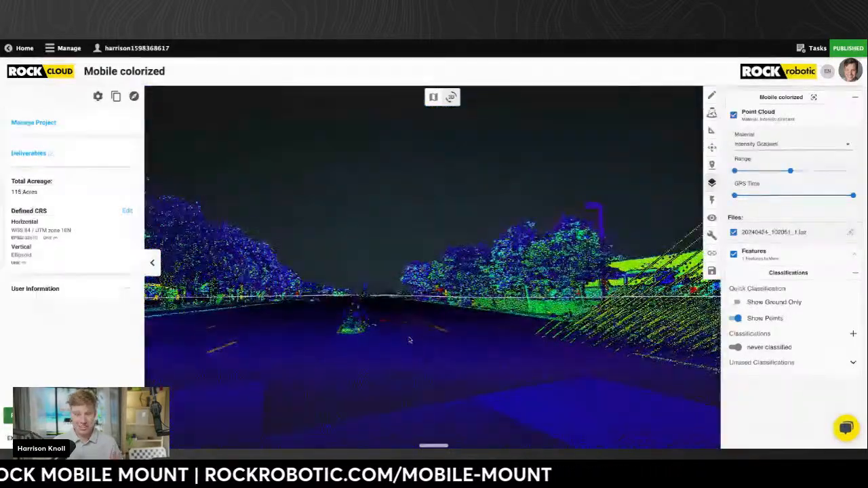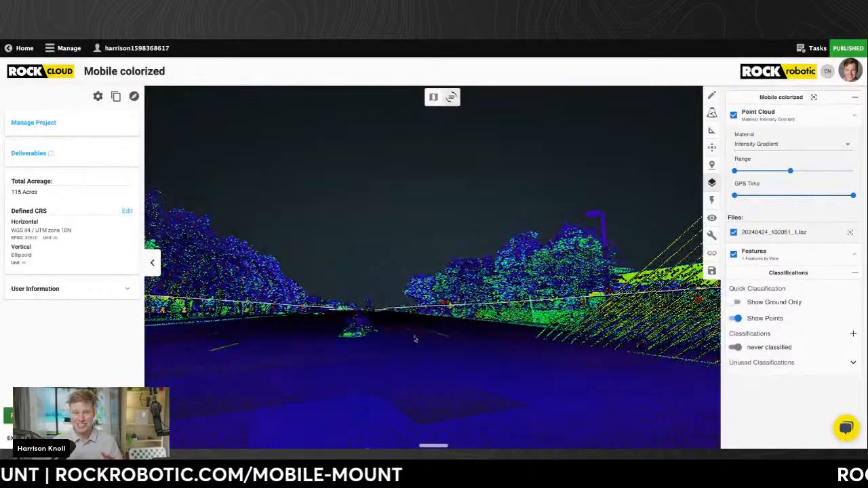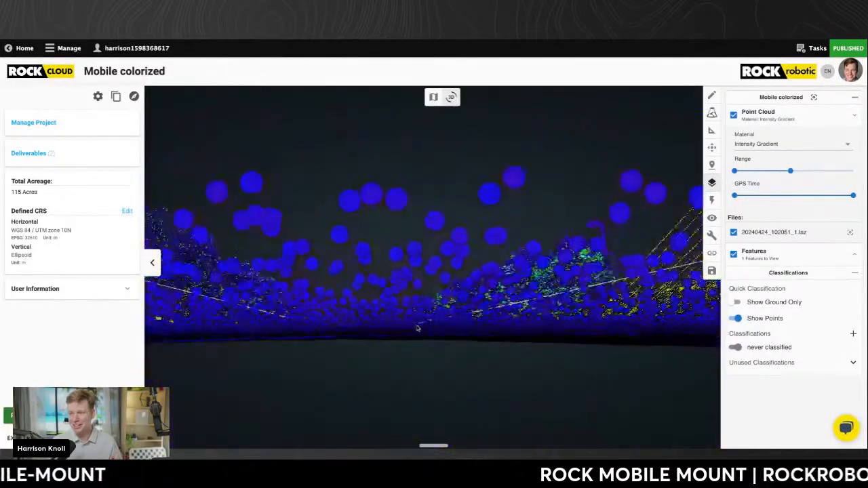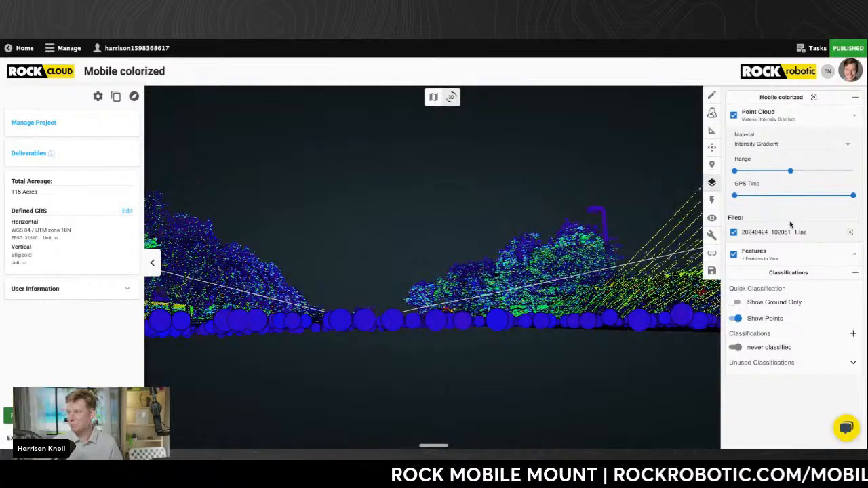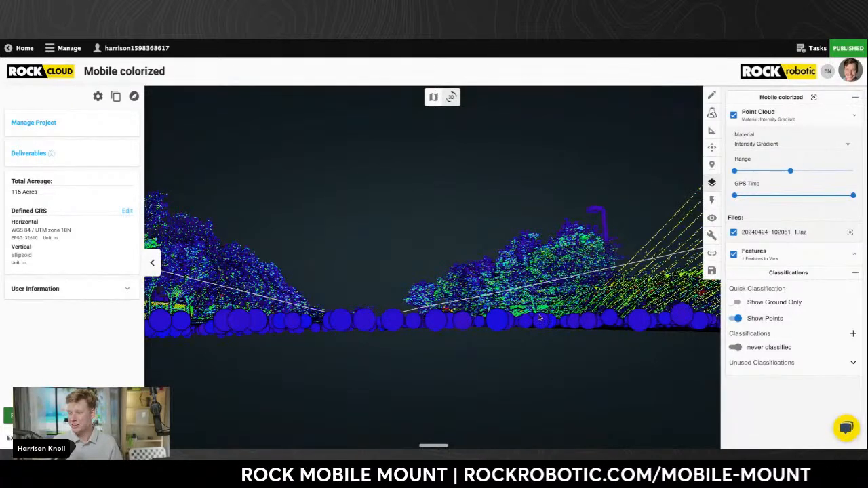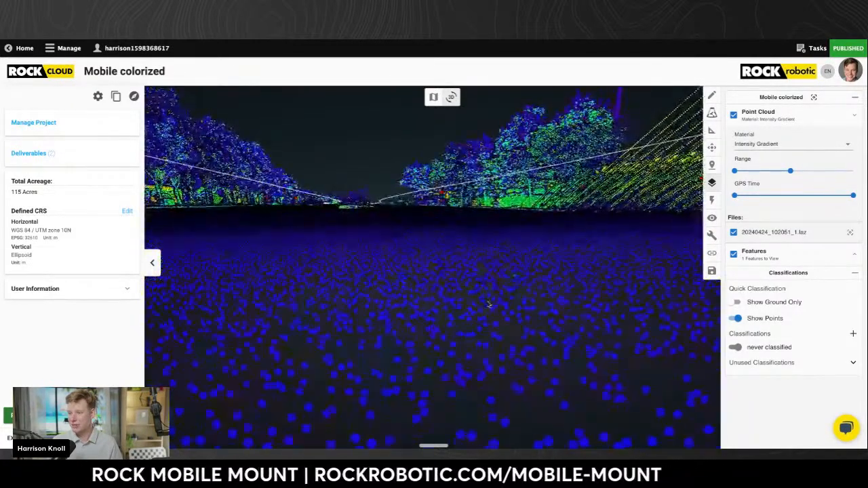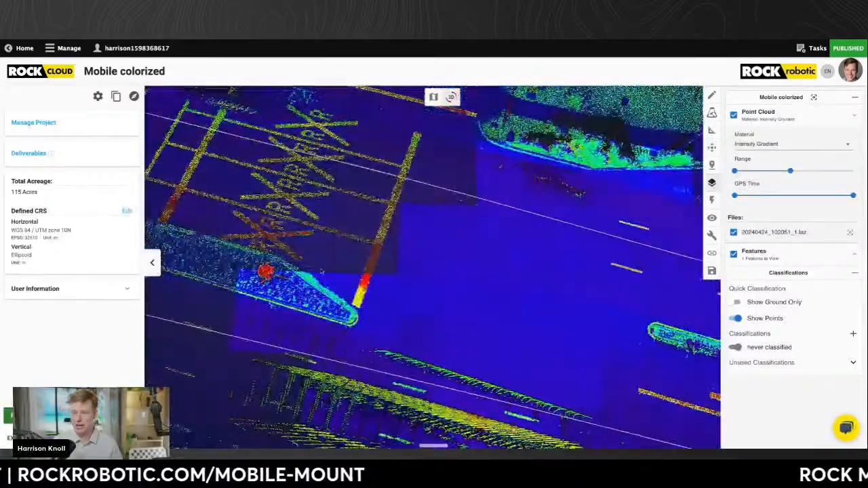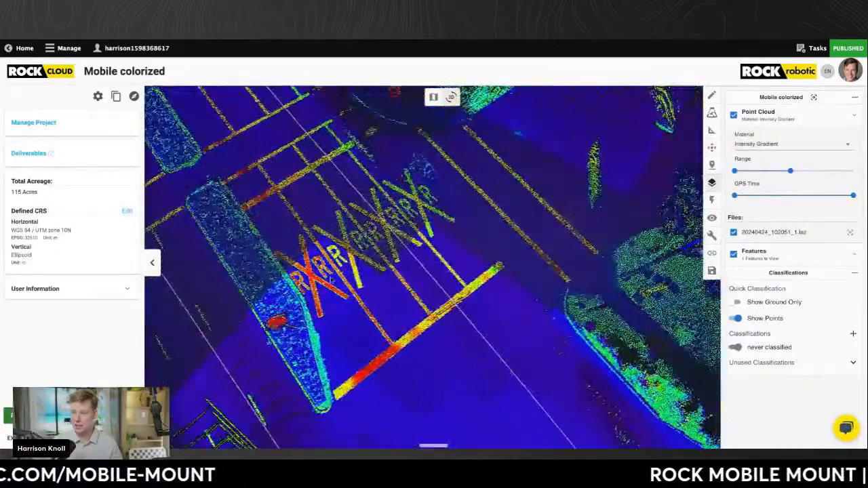I looked at this data set about 10 minutes ago, so this is still one of my first times looking at it. Everything looks pretty darn good. I want to look at curbs though too, because curbs are important. I want to see, can we drive really quickly and pick up curbs?